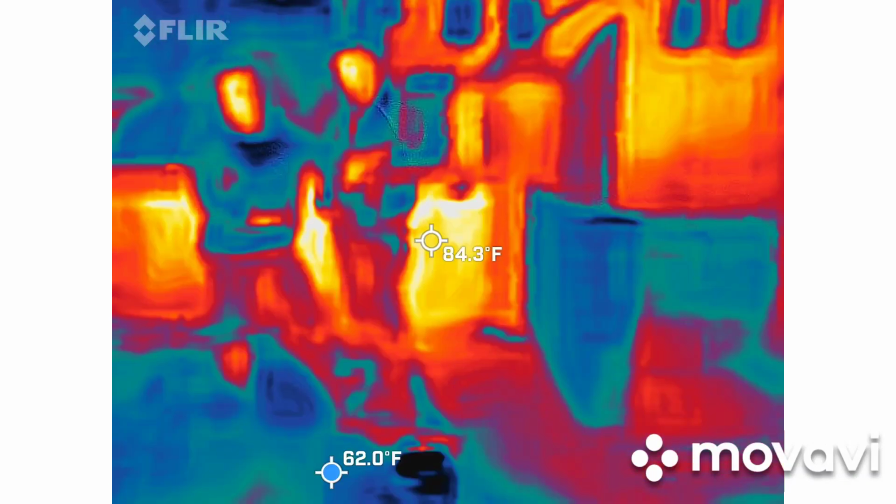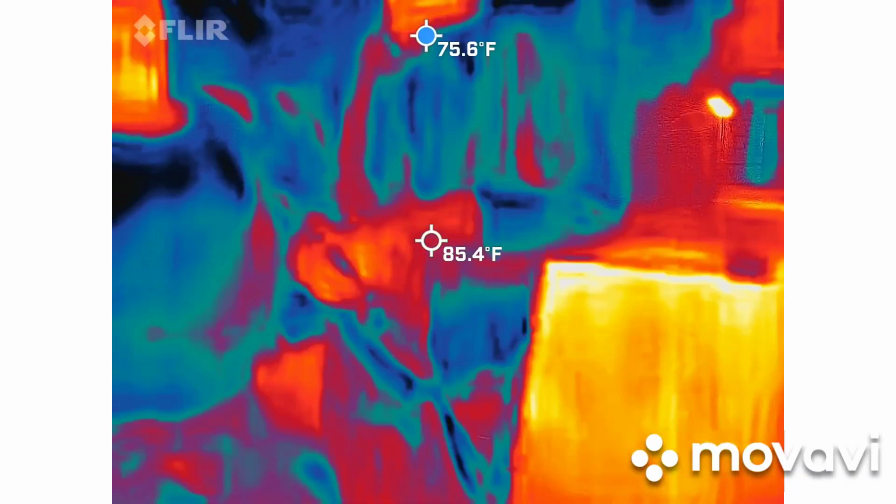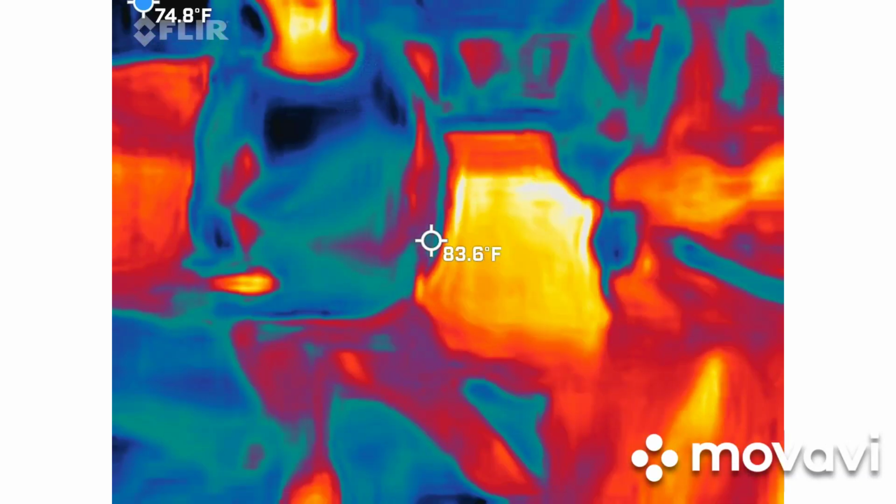Hey, Dad, see anything? Not really. I always figured by the gates is a good place to start. Yeah. What about over there? Yeah.